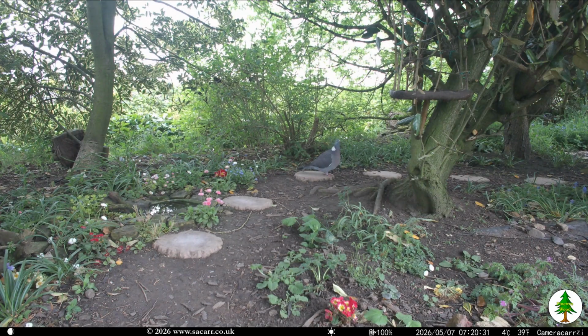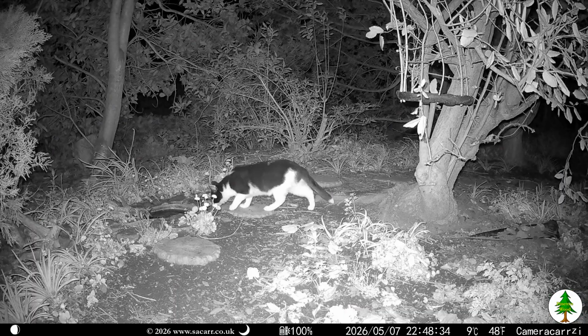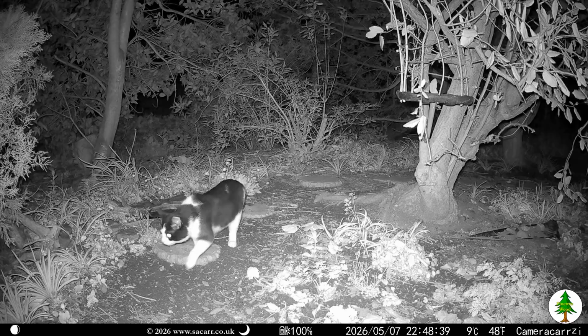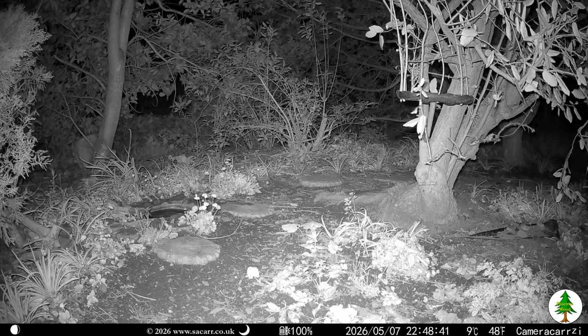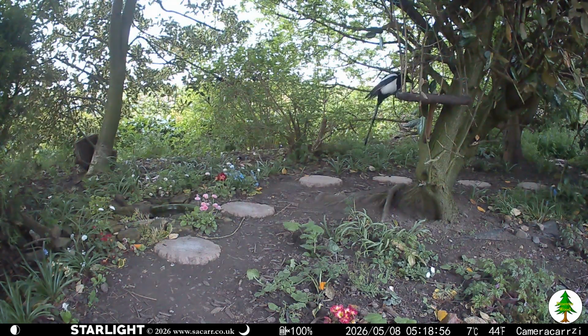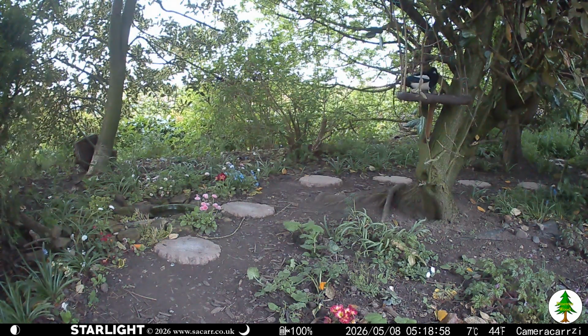The pigeon was trying to work out how to get onto the bird table after I surrounded it with sticks. These were to allow only the small birds to feed. Later that evening, Bandit the cat made an appearance, heading down the wood. The next morning, there was one of the magpies by the pond. It had worked out it could get between the twigs on the bird table.